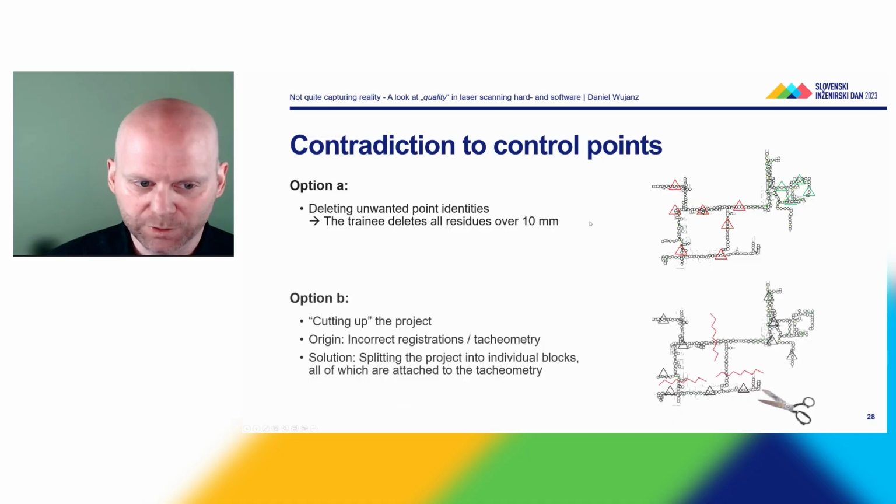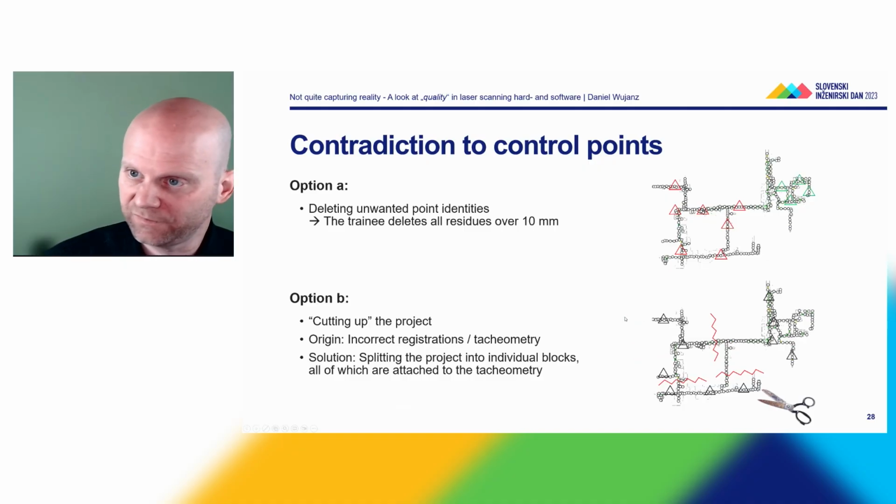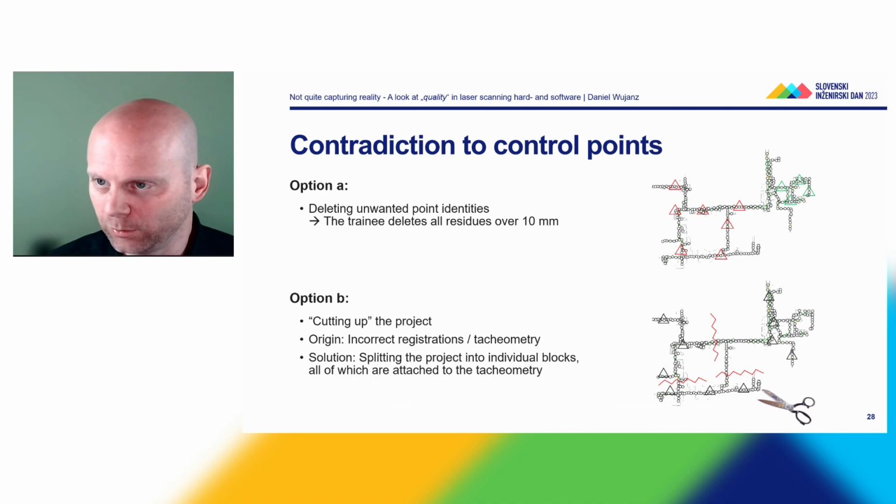The second way to betray would be cutting up the project. So you don't delete points, but you cut the project into pieces. You can see here, by the scissors, I cut the project here, I cut it here, and I have 3 targets, for instance, in a small sector. So it would still be enough to reference this sector. But the downside is that we get transition areas which are unclean.